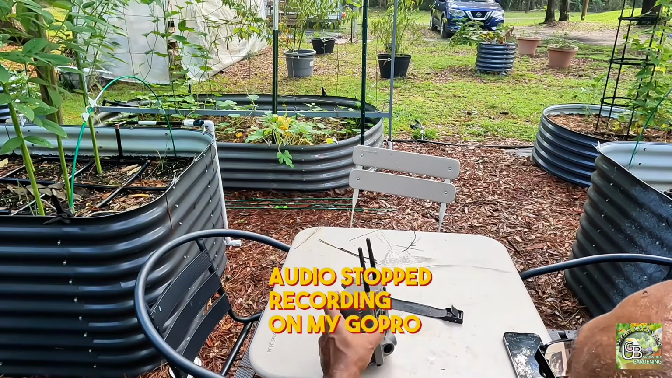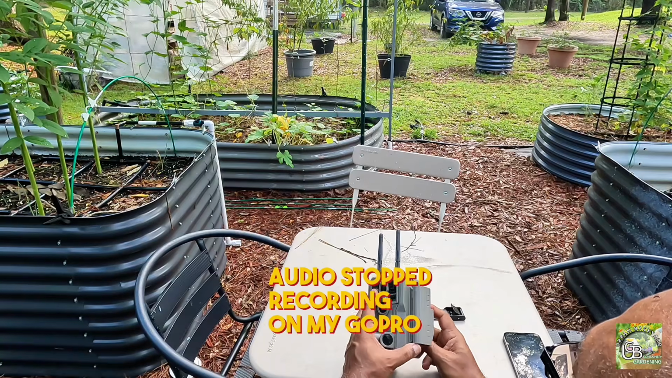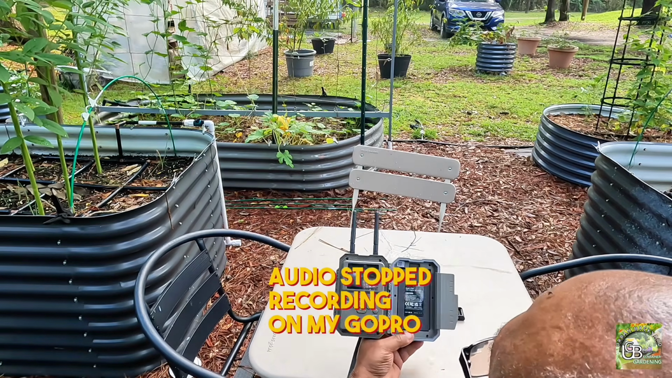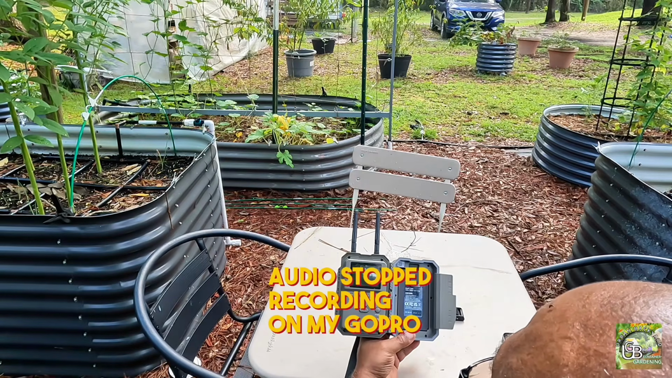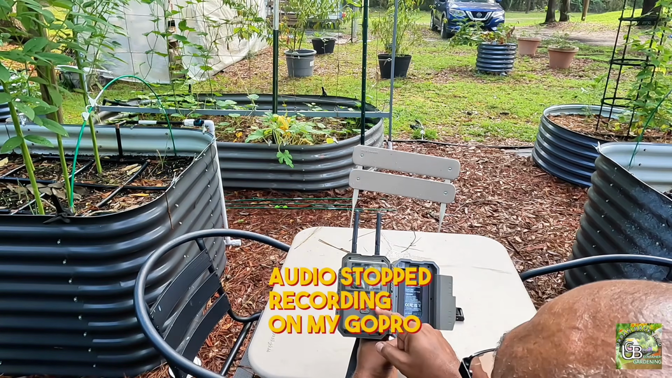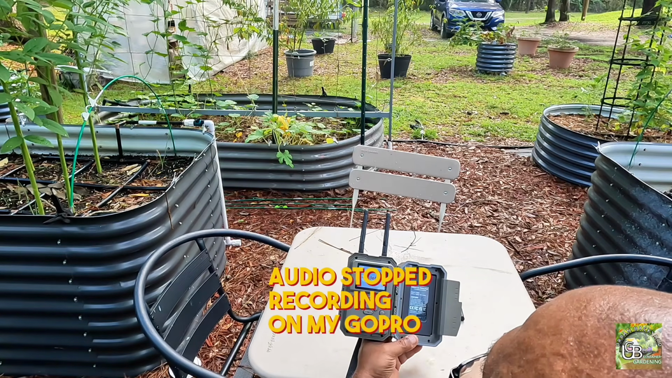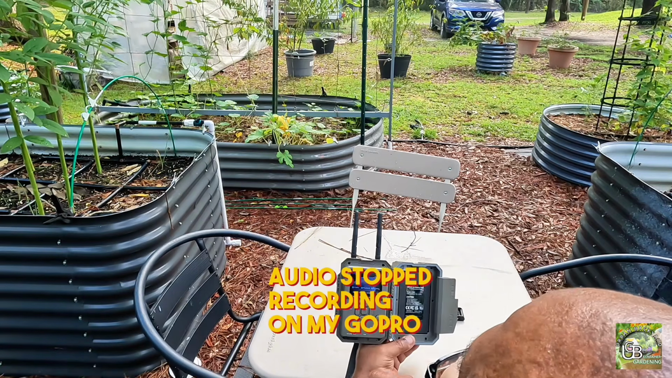So here we're looking over my shoulder into the trail cam. I'm opening it up and discussing the battery, whether or not we have any water in the case itself, because it has been raining a lot here, and whether or not we have any bugs such as spider webs or anything like that.